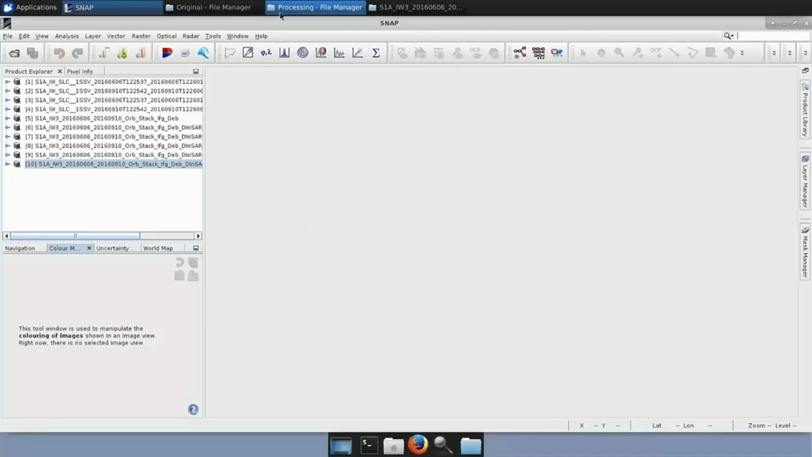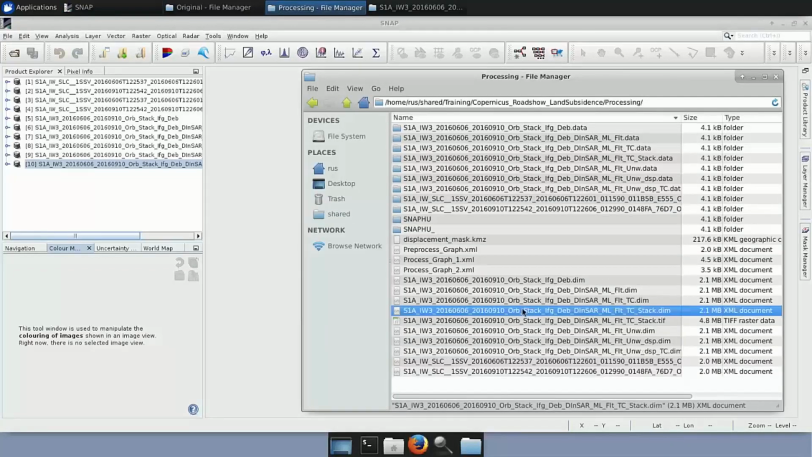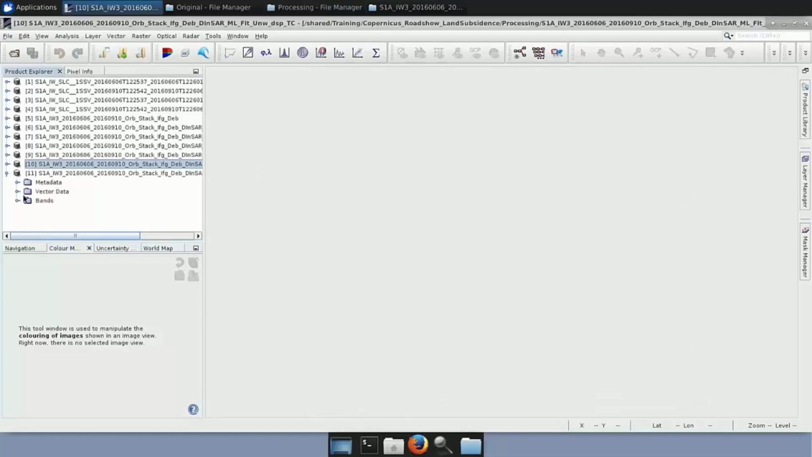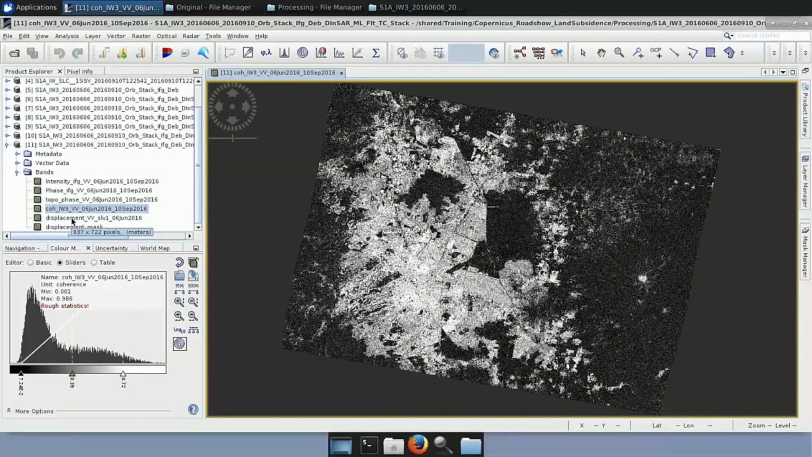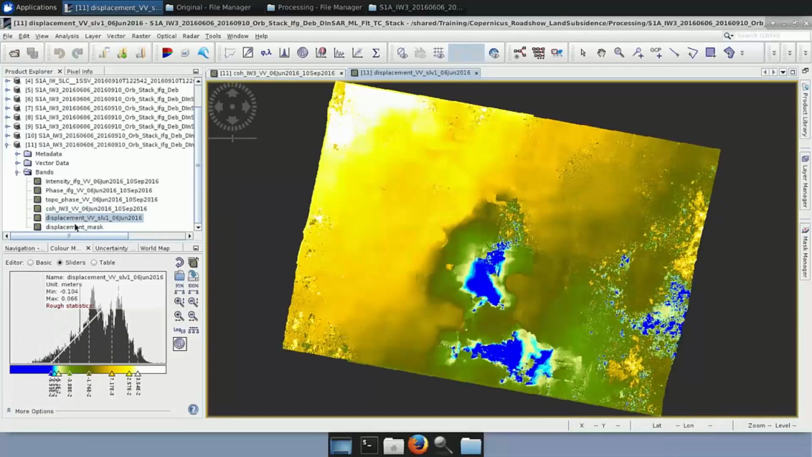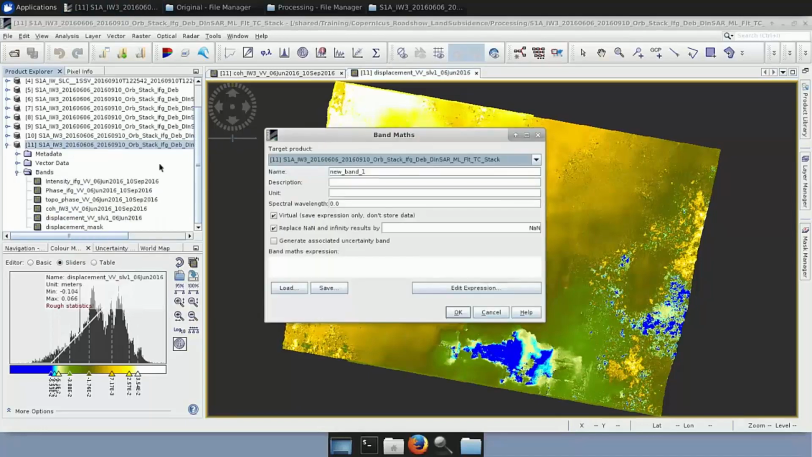So if I open it now, this product, if I load it and expand it, you can see that it contains also the displacement band. So it contains all the previous four plus this one. The last one I will explain you right away what it is. So here we have the coherence band, sorry, and here we have the displacement. So this is the output and how the final result we want from this processing. And how can we create that? We just go on the product, we right click and we go band maths.